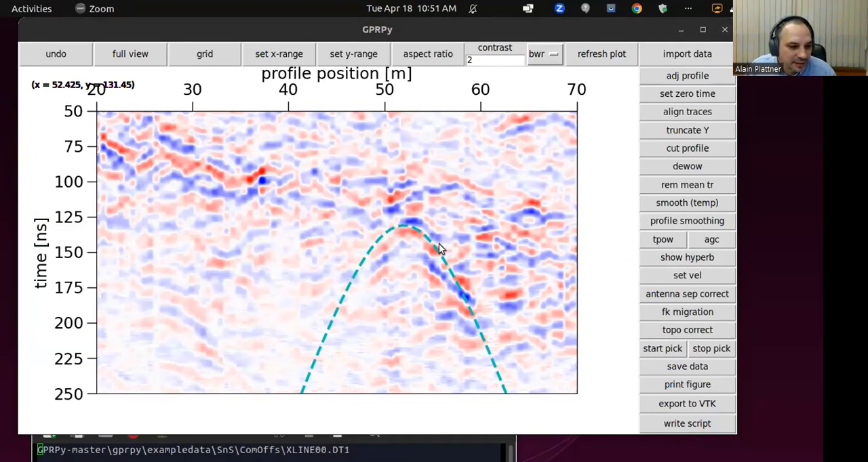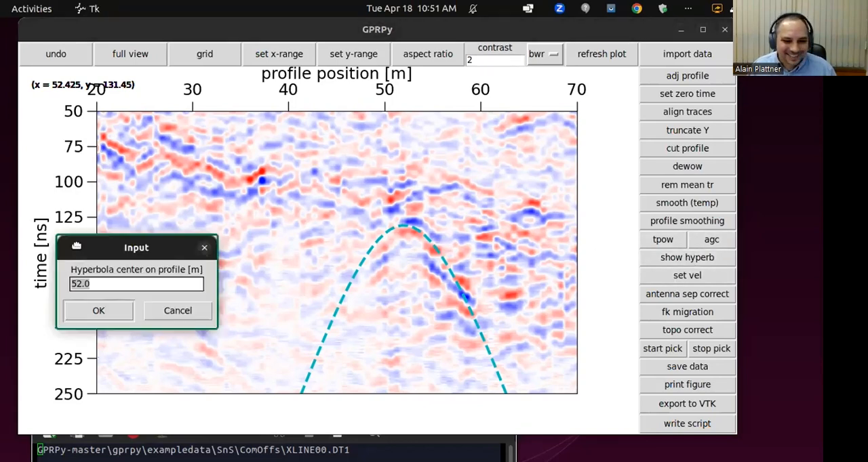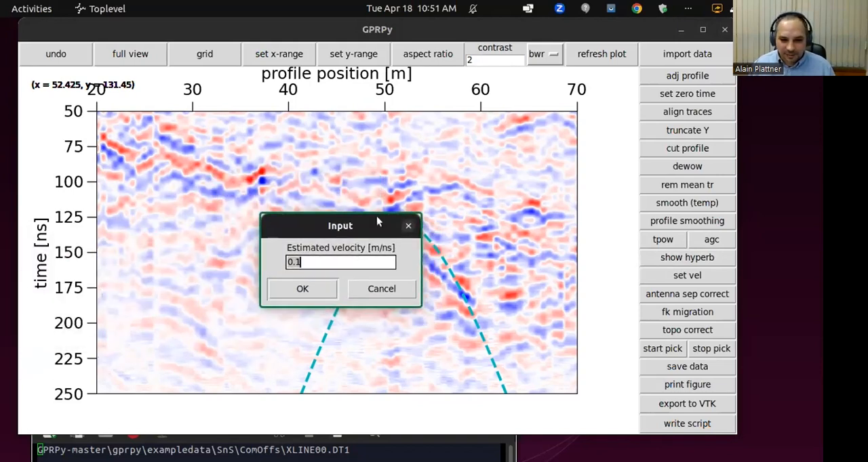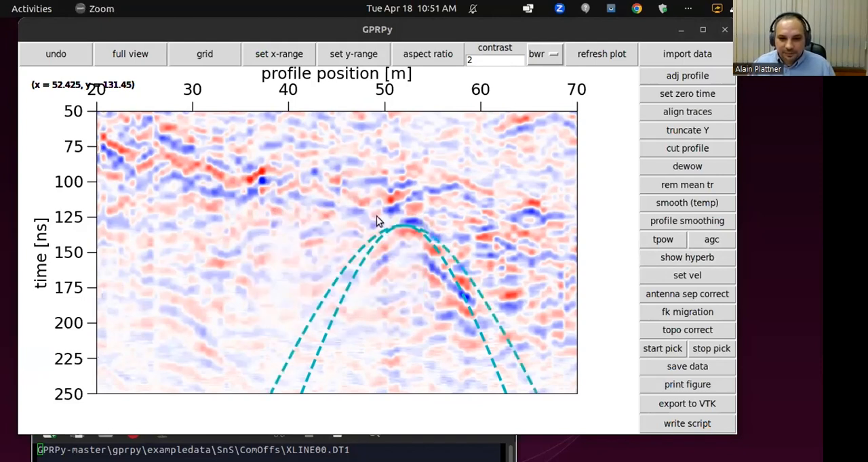Oh, dry sand is about 0.13 to 0.15. Okay, cool. Let's try that one actually. I like that. Thank you. Okay, same location, and let's try 0.13. Yeah, that could also be. That looks pretty good too.